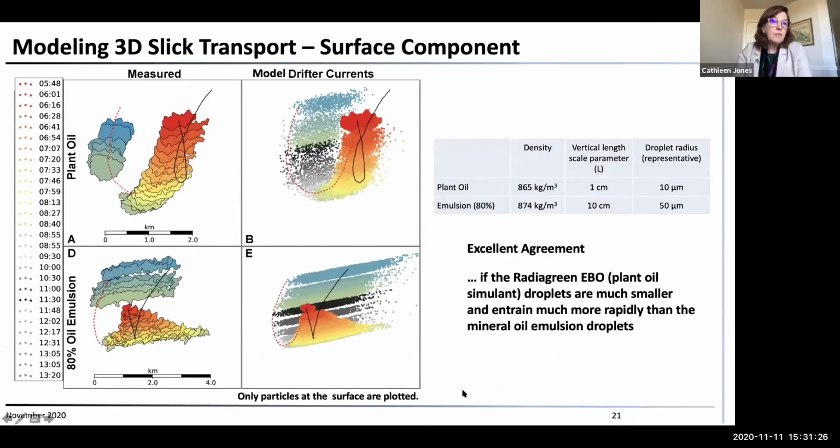And if you looked at what happened to the surface component, what we measured with the radar was, of course, the surface component only. These different colors show the way that the slick evolved with time. This gap is when we went back to refuel. And this is the plant oil, more circular in the end.